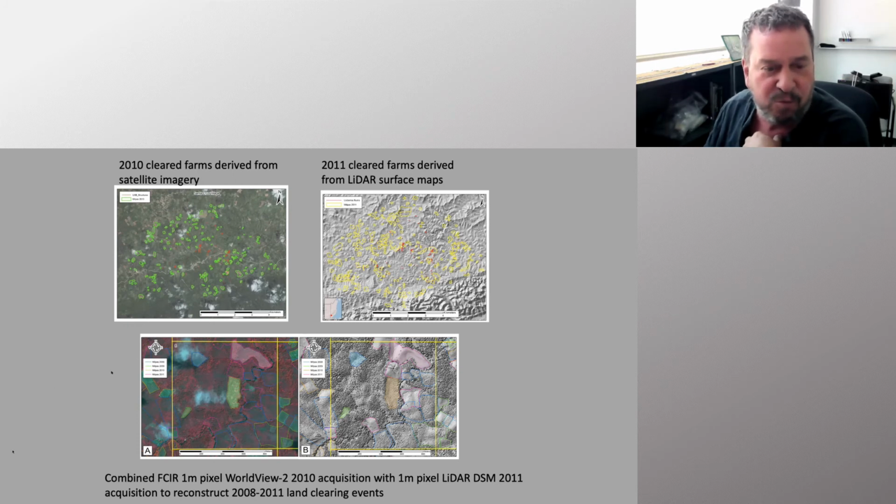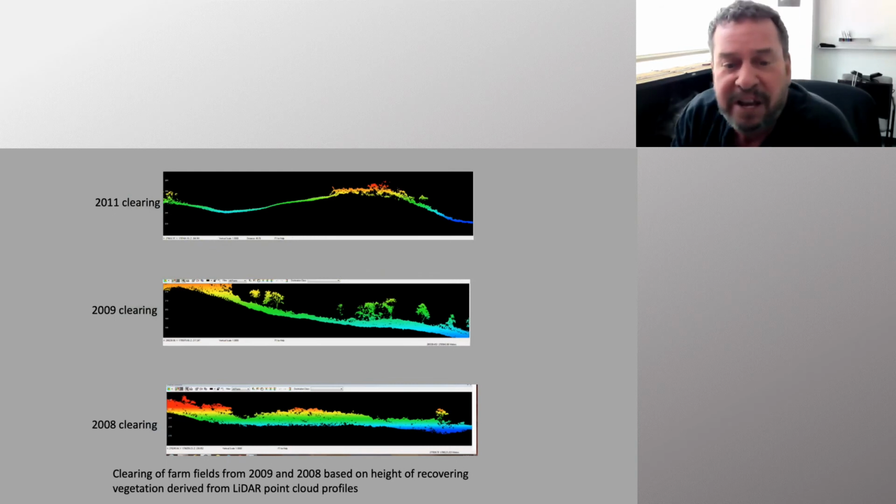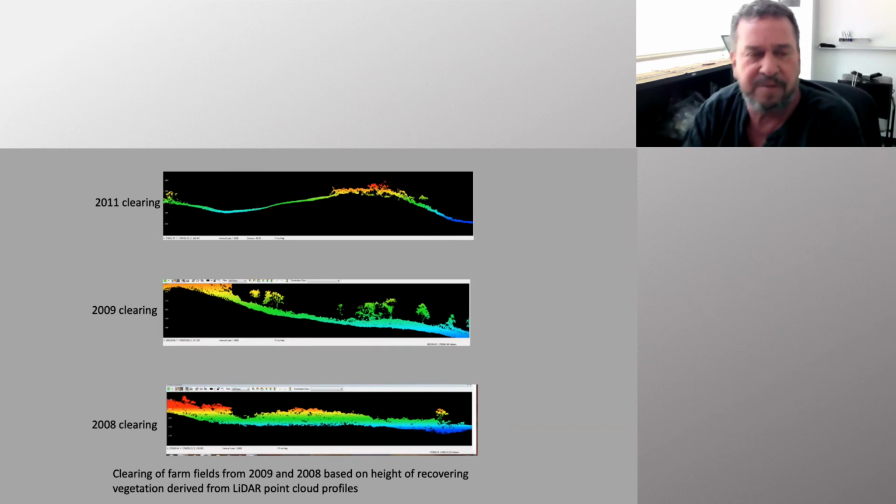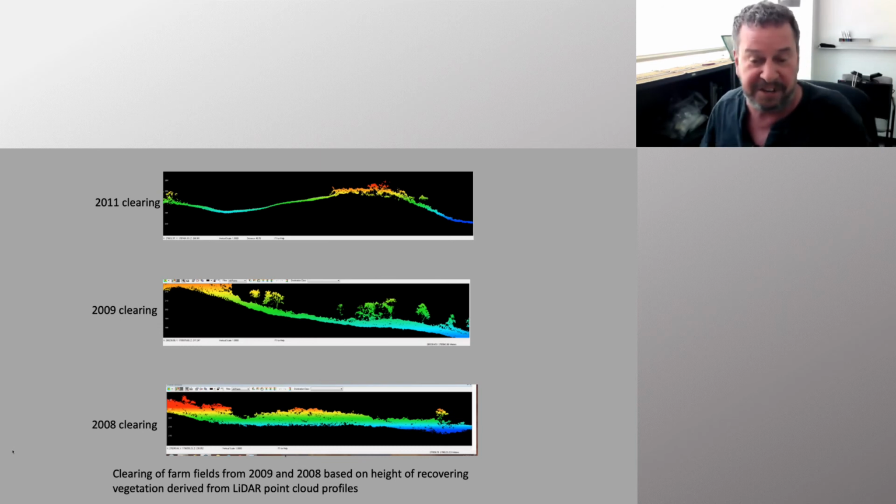And what we found was that indeed most of the landscape was in use most of the time. Here's just a couple images showing how this vegetation recovery looks in profiles that were generated fairly early on using Q-coherent software. You can see this is a fresh clearing in the LiDAR from 2011. Here's a 2009 clearing. You can see some trees are beginning to come back and the vegetation has increased in height. And here is a 2018 clearing.